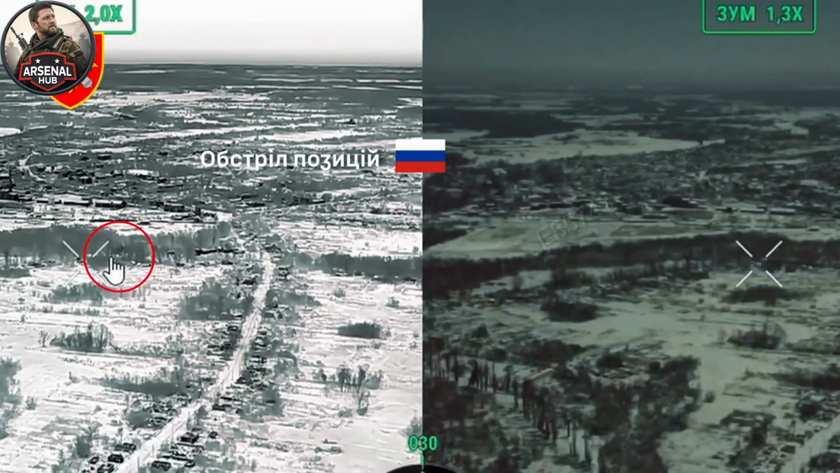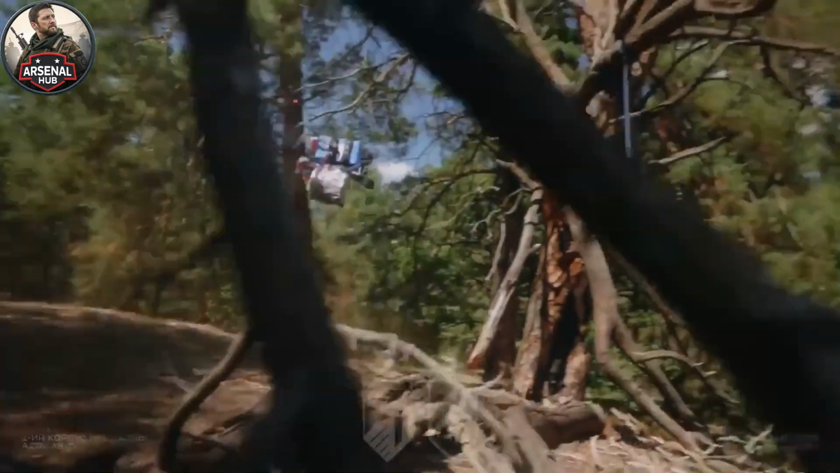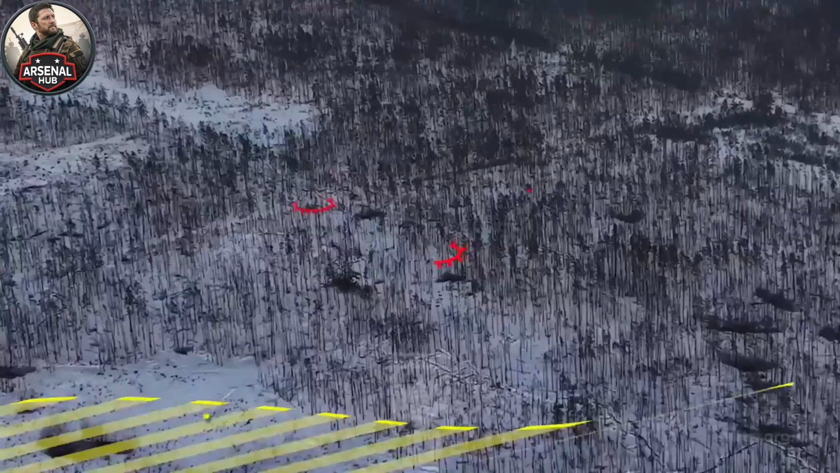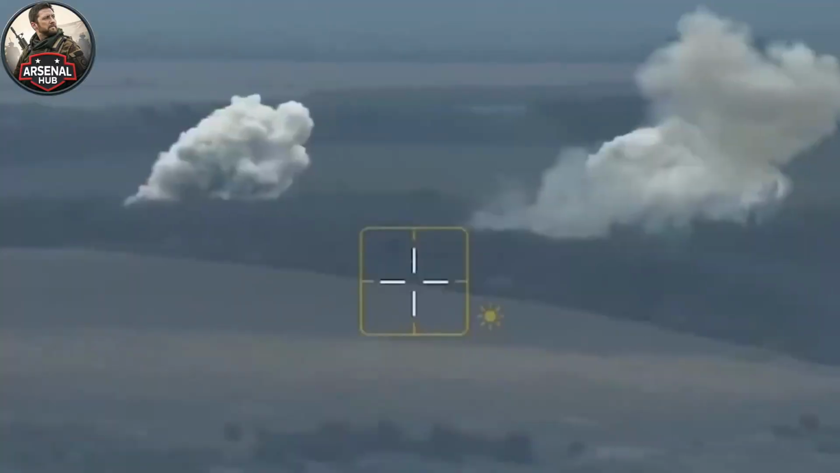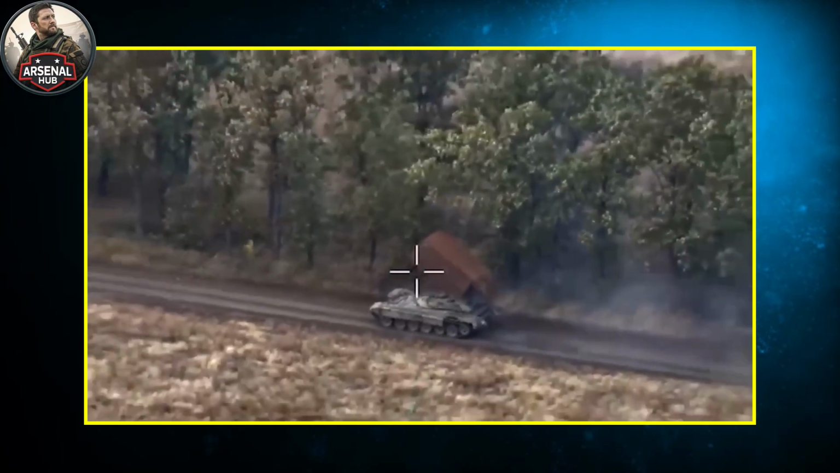The column behind it had nowhere to go forward. The tail engagement was executed simultaneously. A second anti-tank crew, positioned several hundred meters to the rear of where the lead strike occurred, engaged the last vehicle in the column at the same moment the first crew fired. This simultaneous head and tail engagement is the standard blocking procedure that Ukrainian anti-tank crews have practiced specifically for column engagements. Stop the front, stop the back, trap everything in between.